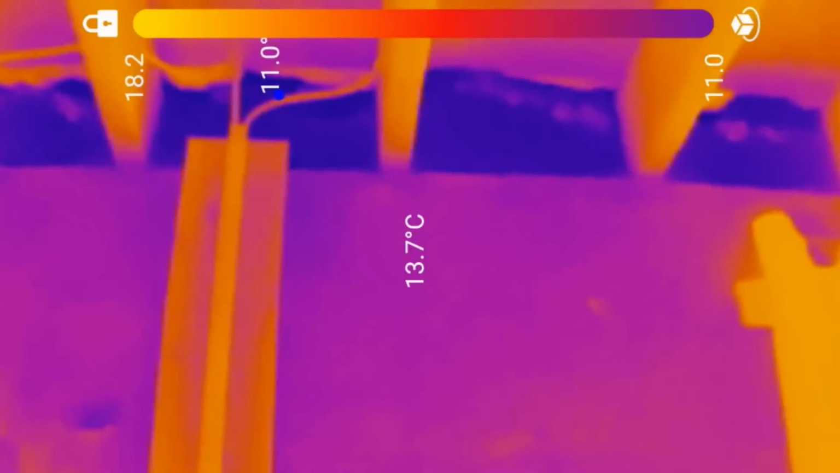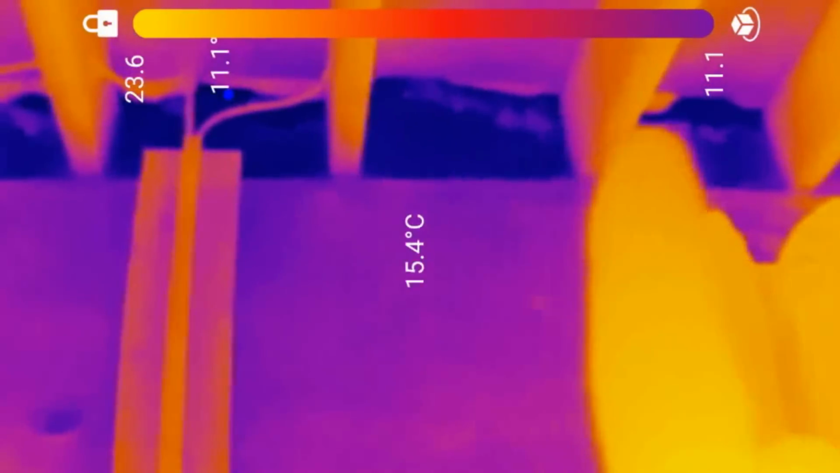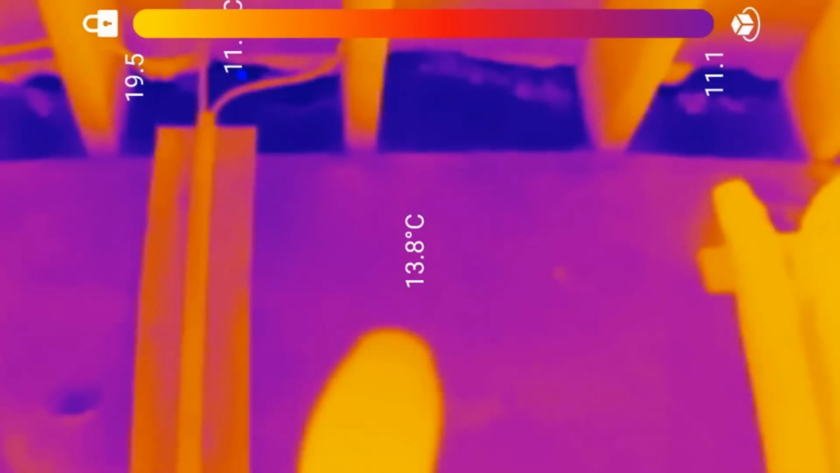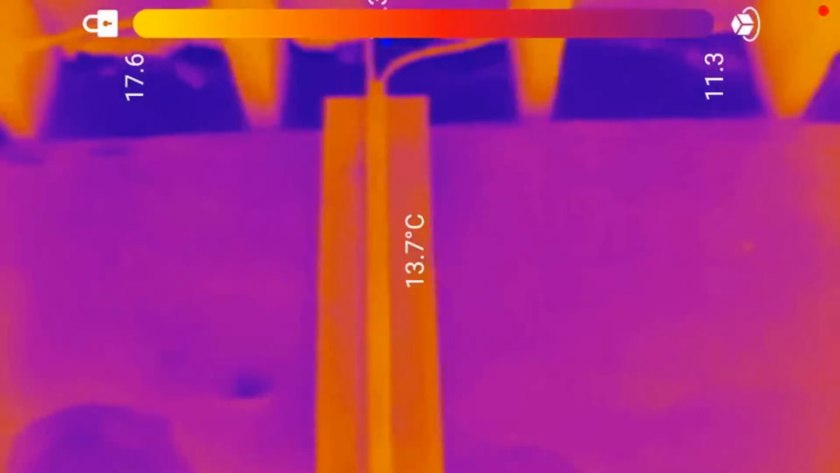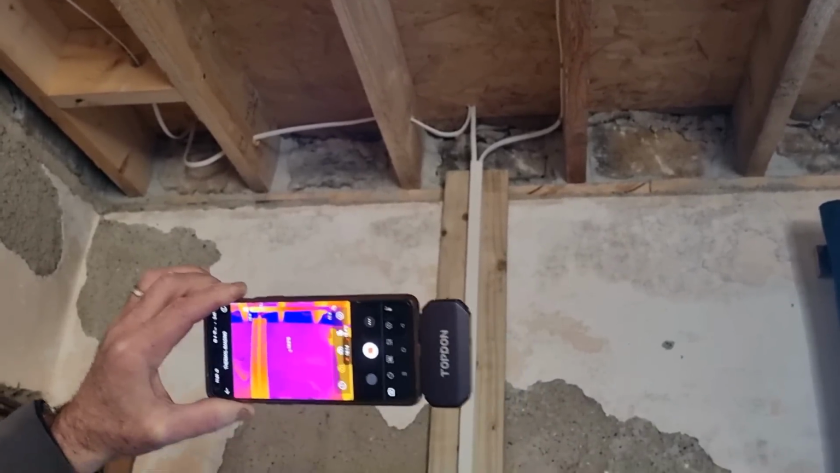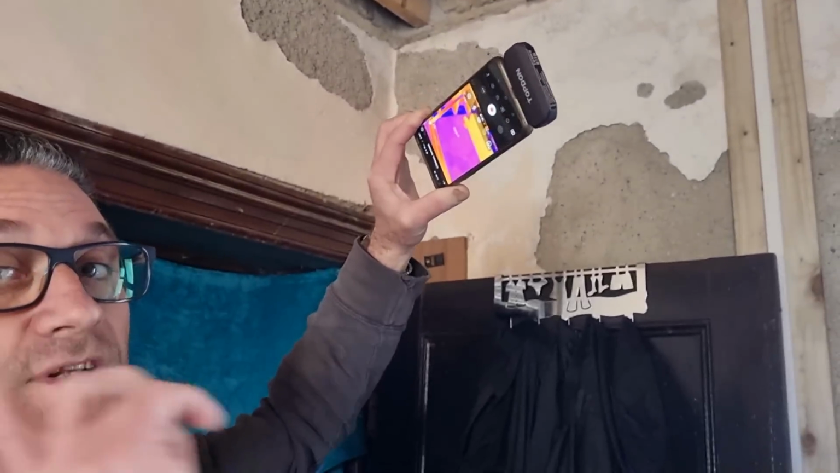That really is why it's better to have lime over your stones and not have them exposed. This is 2.5, 3 degrees warmer just by having lime.